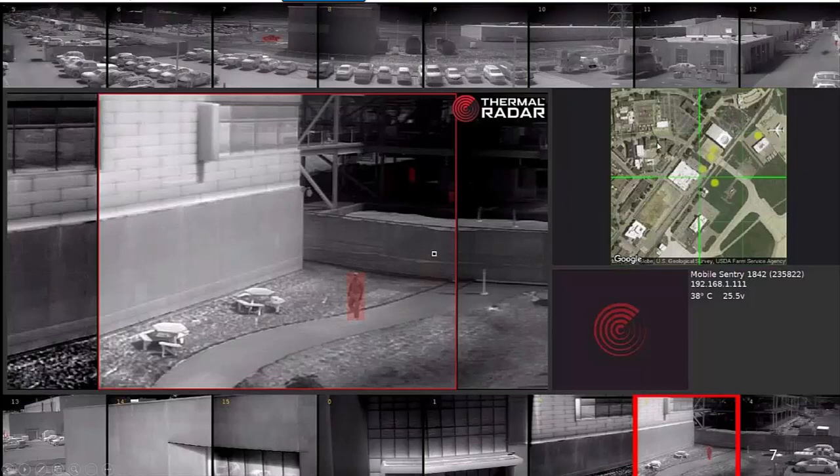So we're detecting 5 objects out there, and we're showing those with 1, 2, 3, 4, 5 location points on a map. What we're doing is measuring from the thermal radar to the target, measuring the pixels to the target, and then we can give you a GPS location. So that's where the name radar comes from.